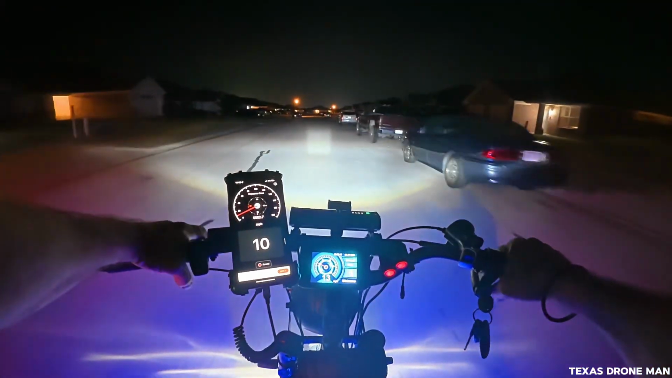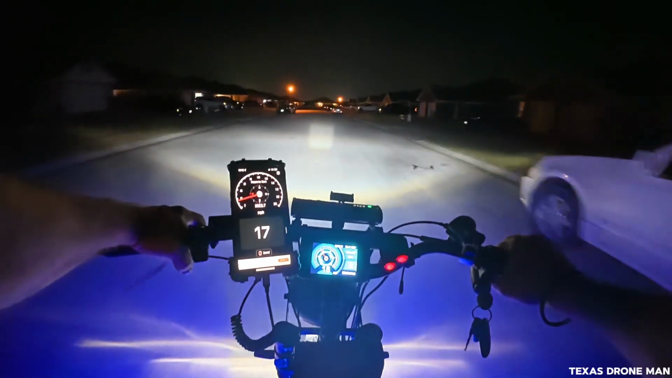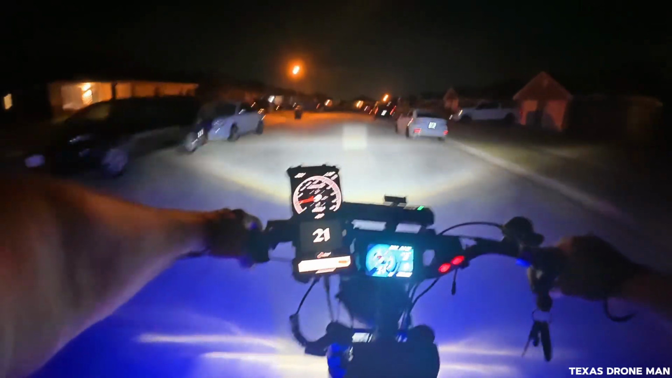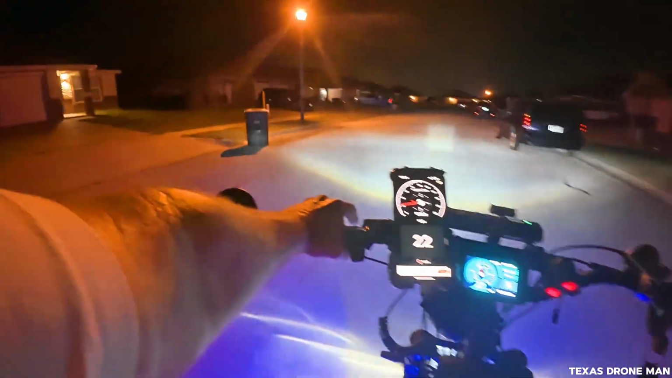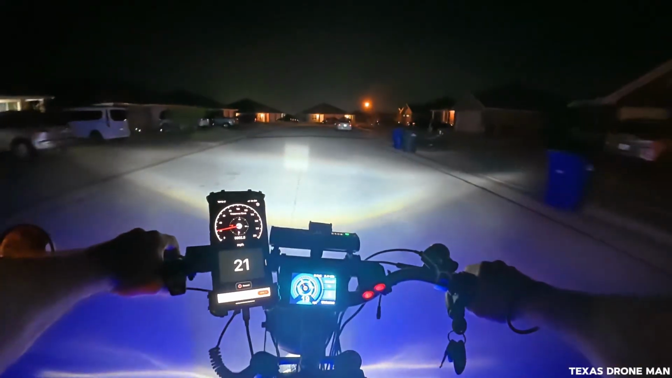I don't know if this is my road or not. I can't remember. I never can remember going out this way, but look at all the trash out here.